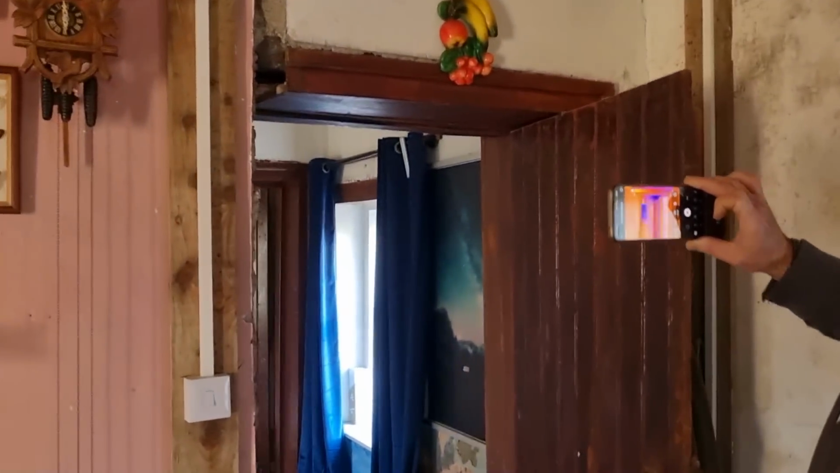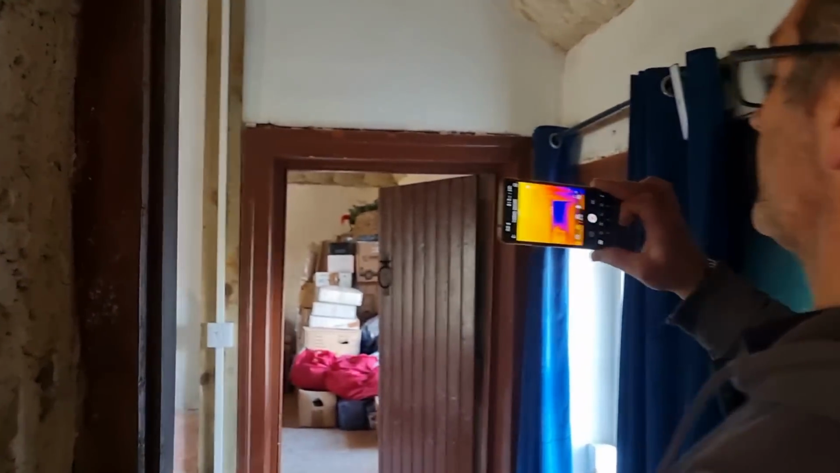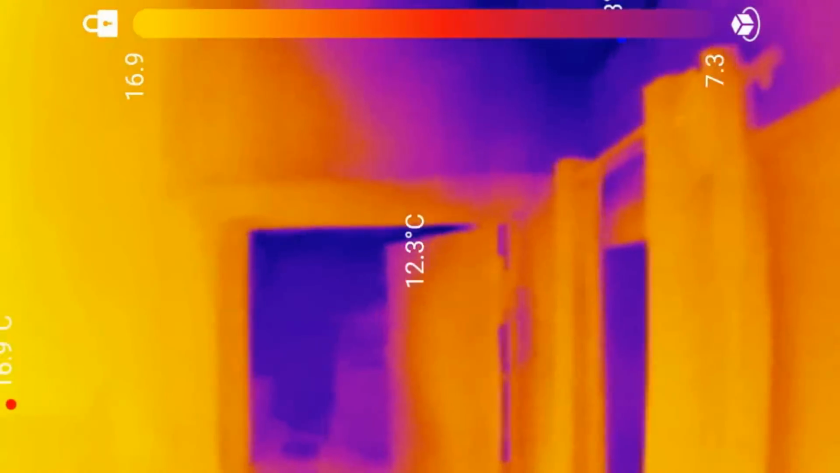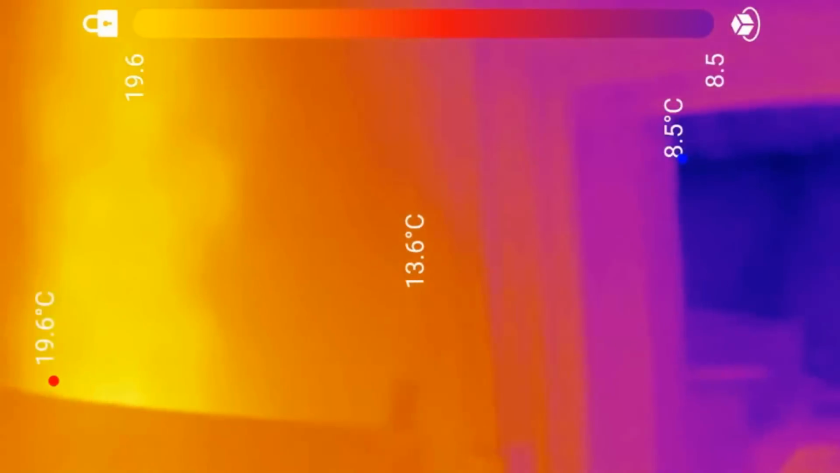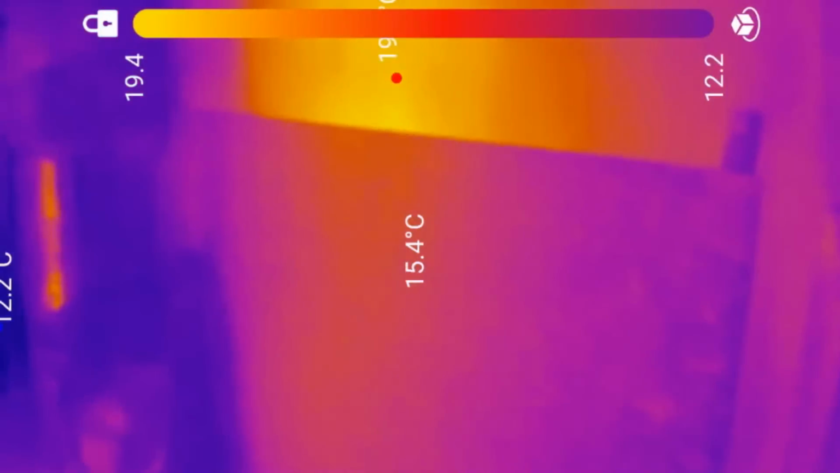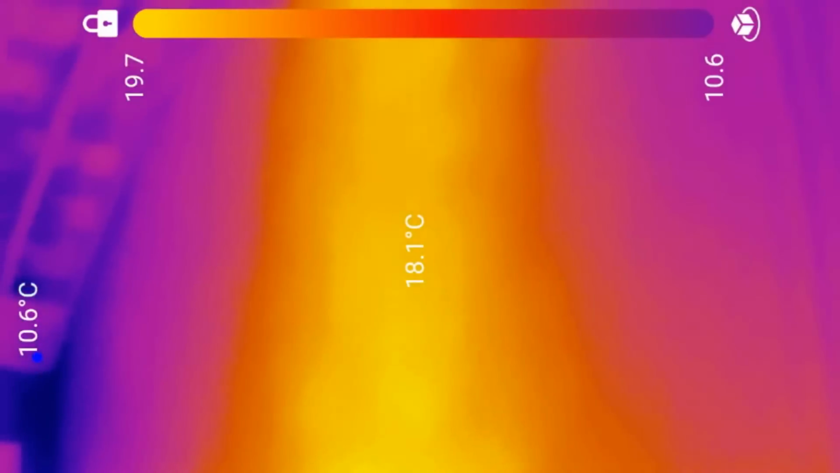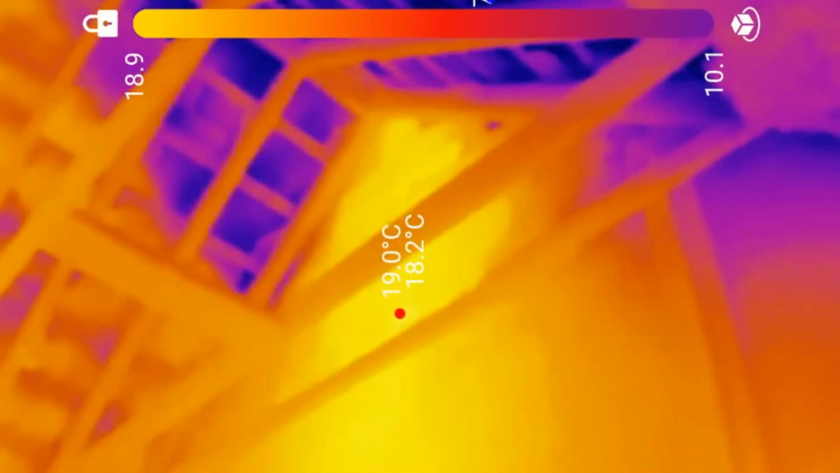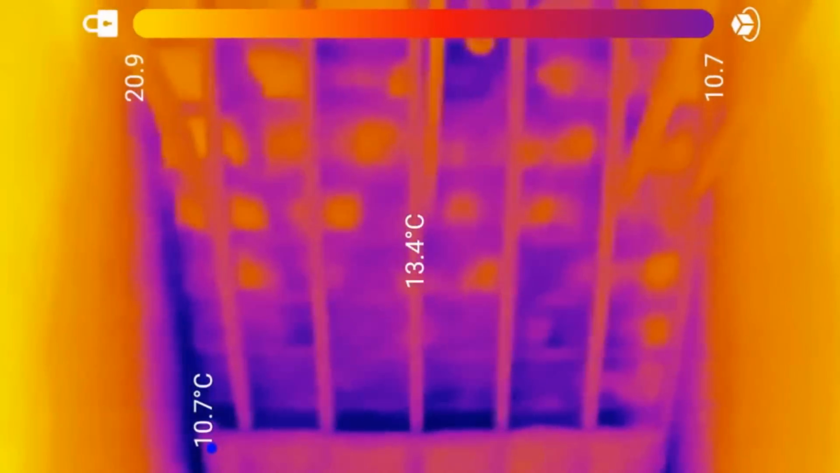So if we go out onto the landing. Yeah, and this is where we've only partially done. So that's coming from the range up there. It's even warming the sheet of OSB. And we wanted to hang fire with this until we put this on, just to see the difference. I can feel the cold actually coming from up there. Yeah, that was the range, wasn't it? You're showing up the wall.